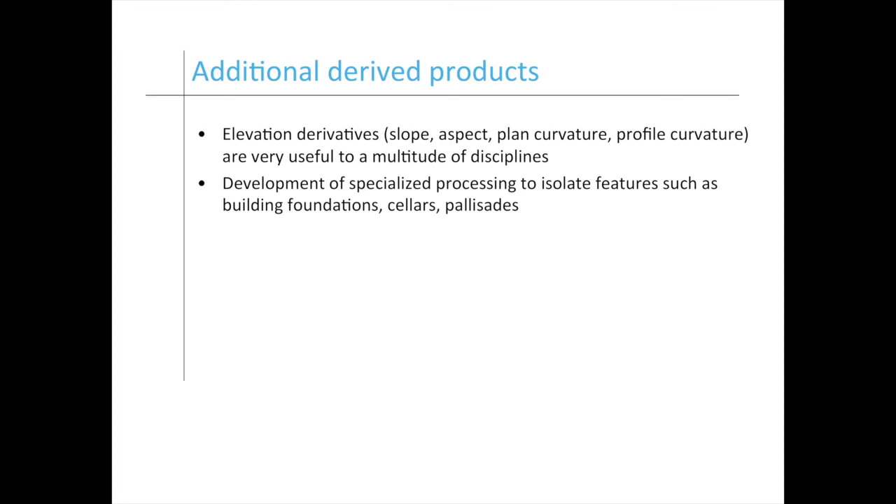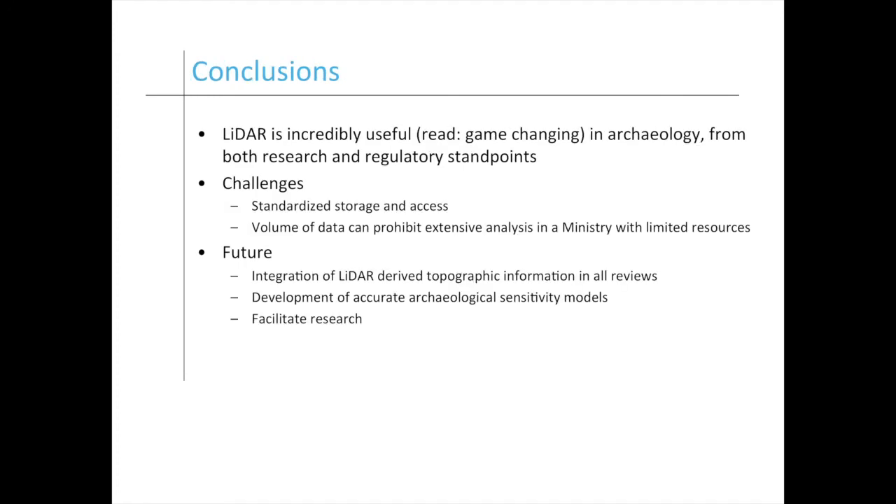Additional derived products that we find useful are just terrain derivatives that we use here. The conclusions here are that LiDAR is a game changer in archaeology, really, and we want to get it into as many archaeologists' hands as possible within the government, and use it to help industry plan around our sites and our areas of concern more efficiently and cost effectively.